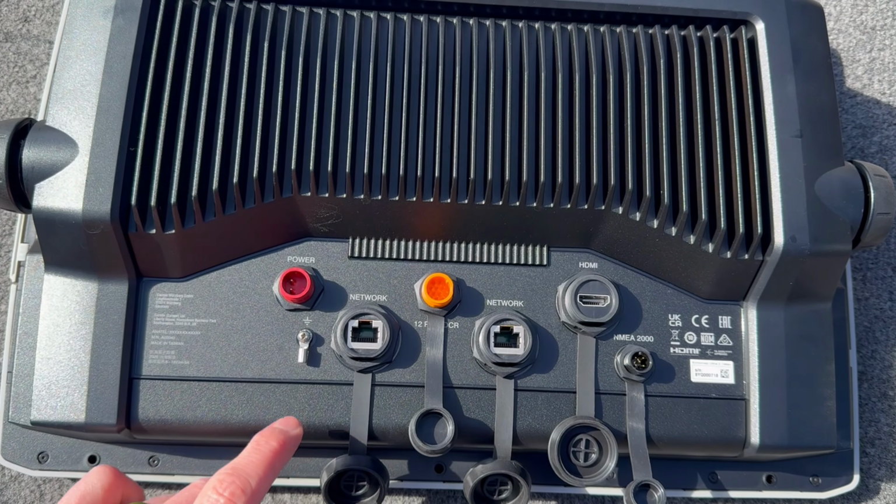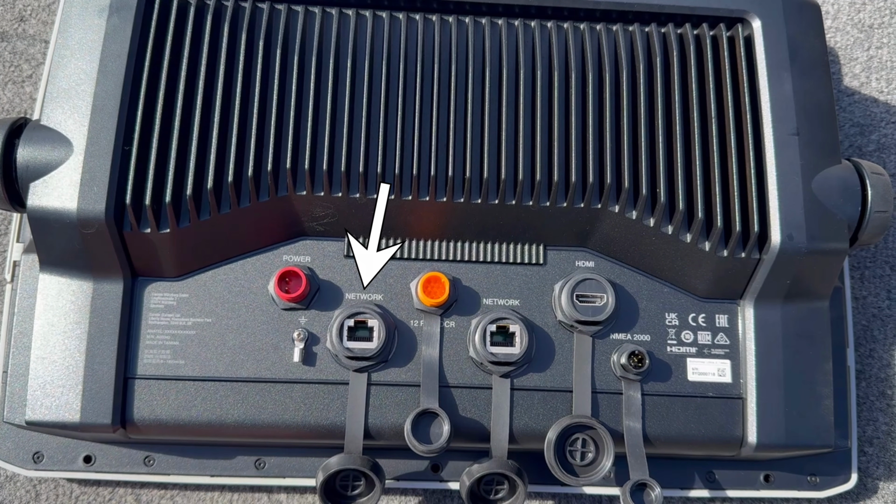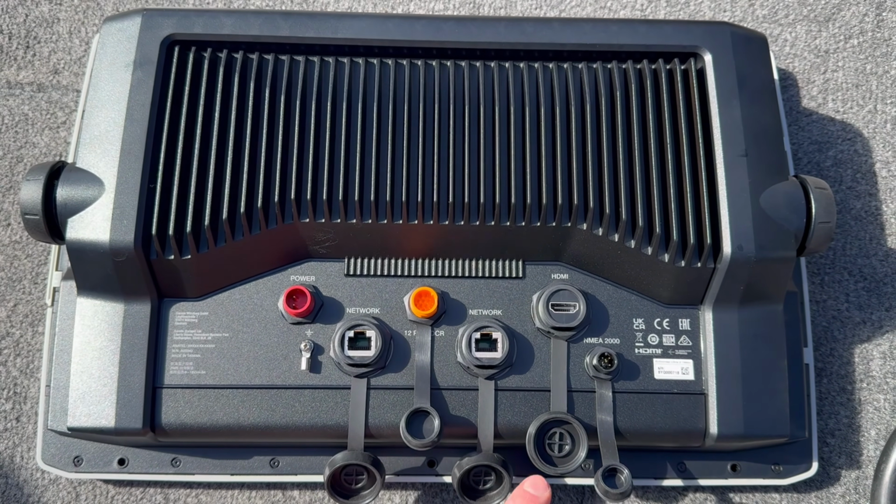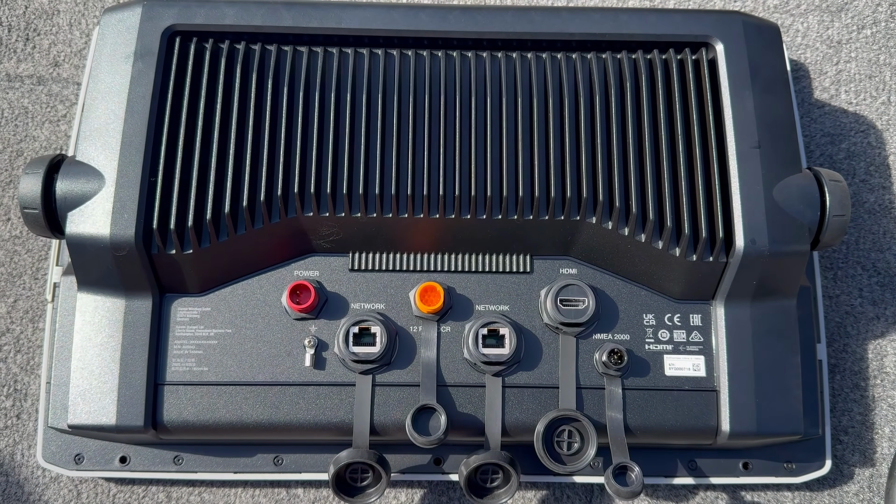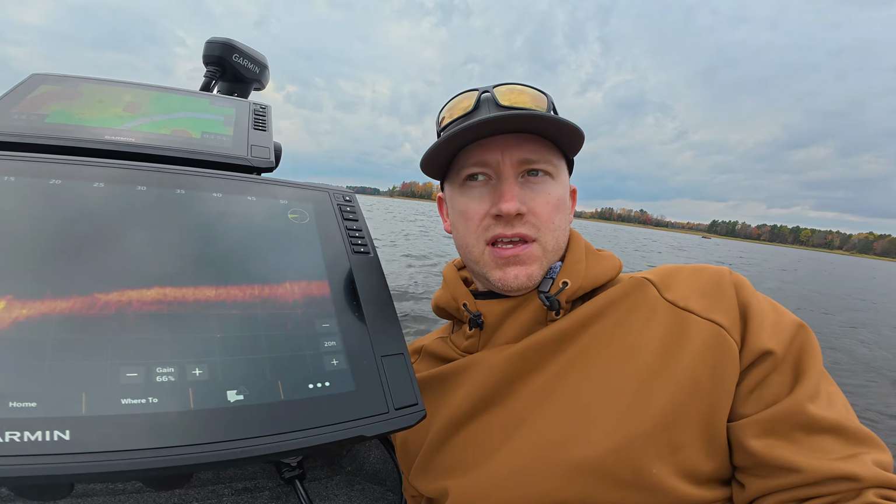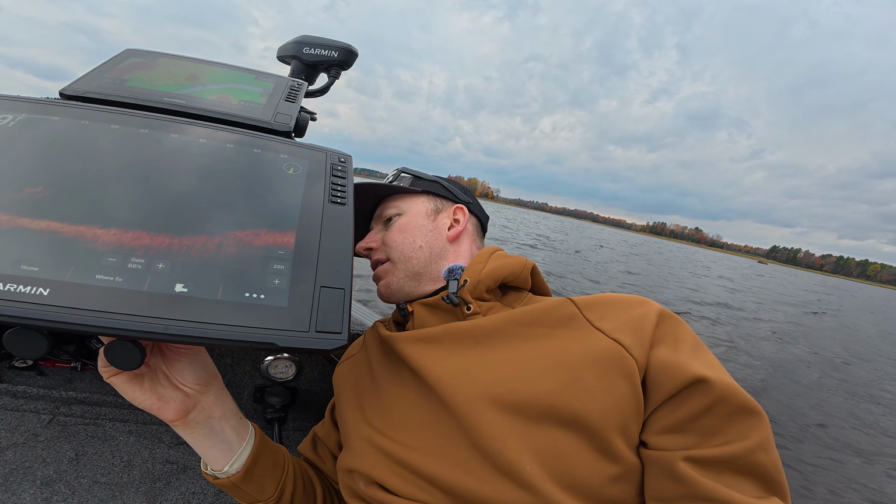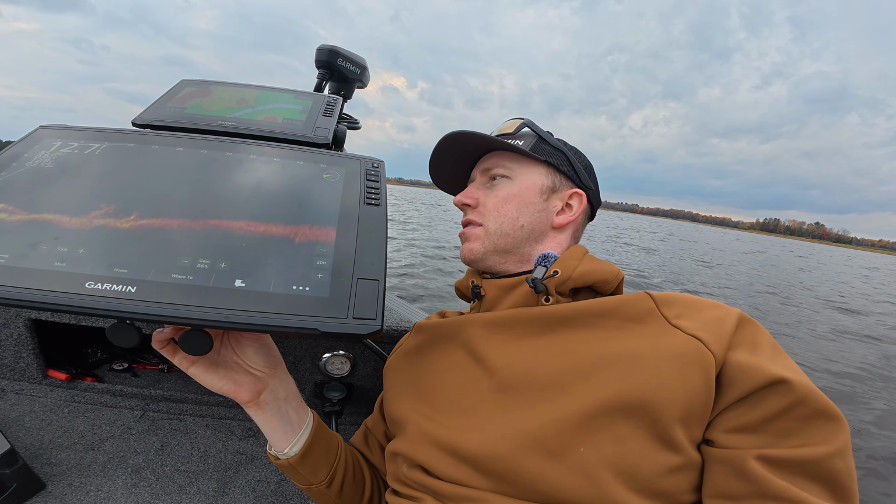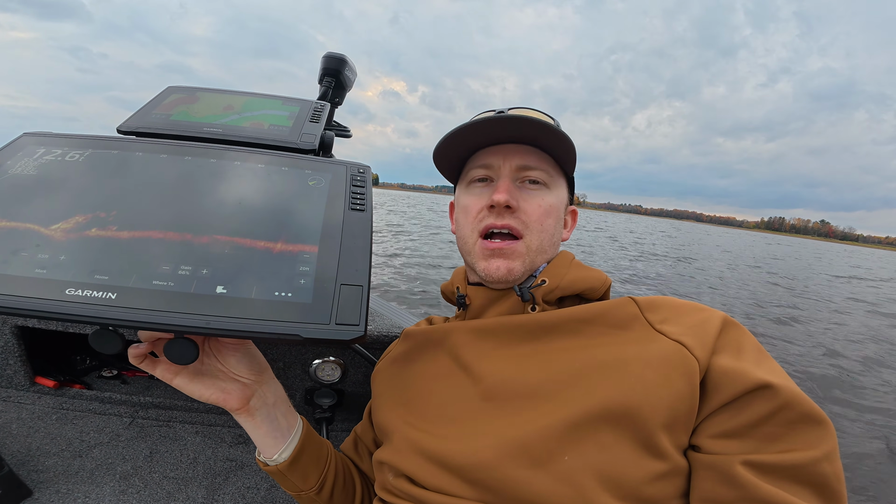We got the power, the network, and then that one right there is the 12 pin, which is for a transducer, another network, then the HDMI, and then on the far side, I believe that's the NEMA port. So for the 2 network ports, I currently have one to the black box, which is for my LiveScope, but then you can also network to a different unit to have them all talk together.